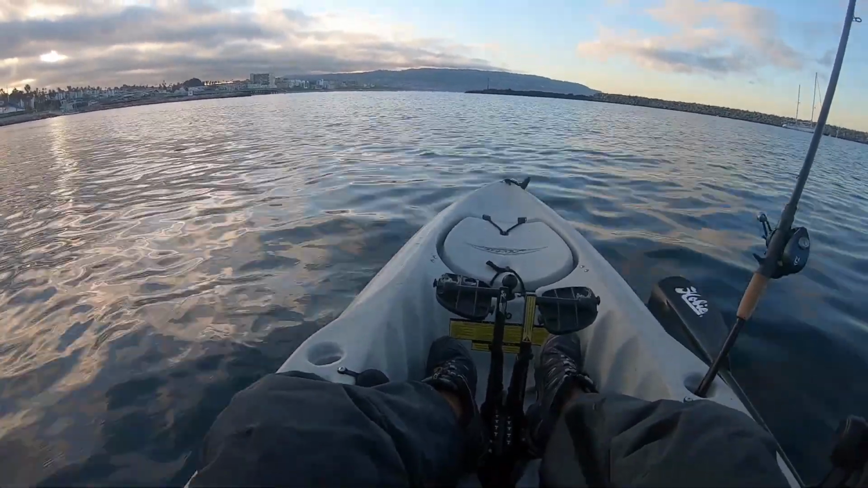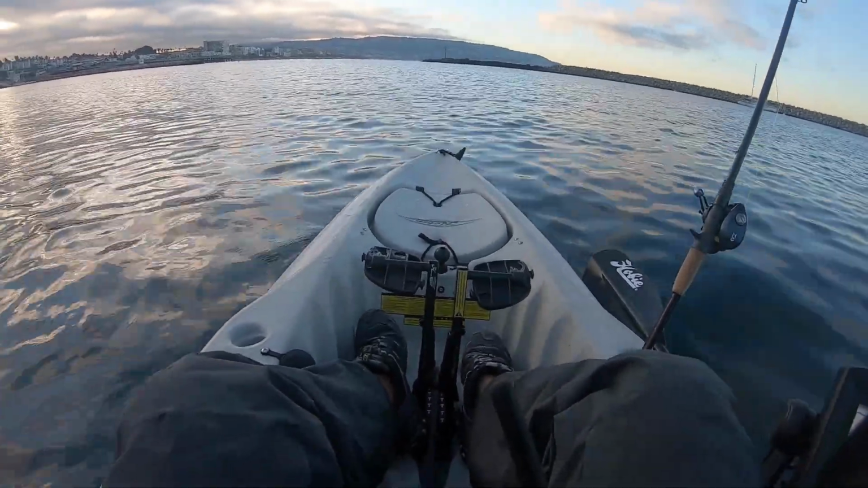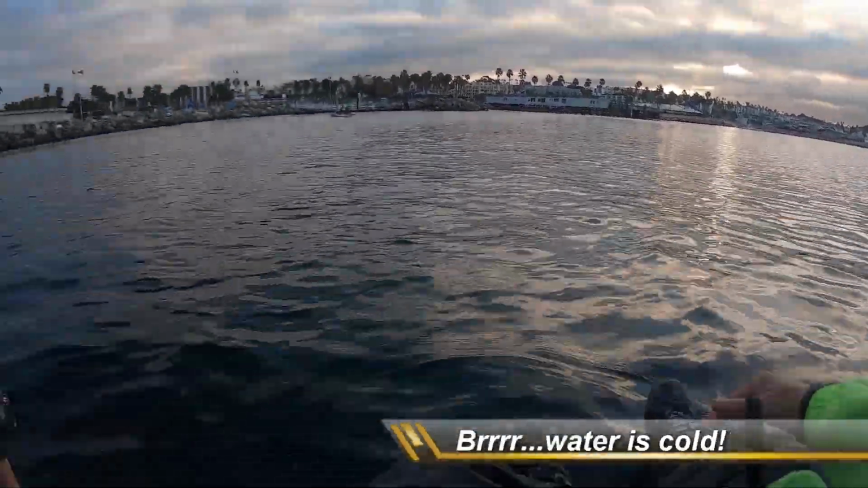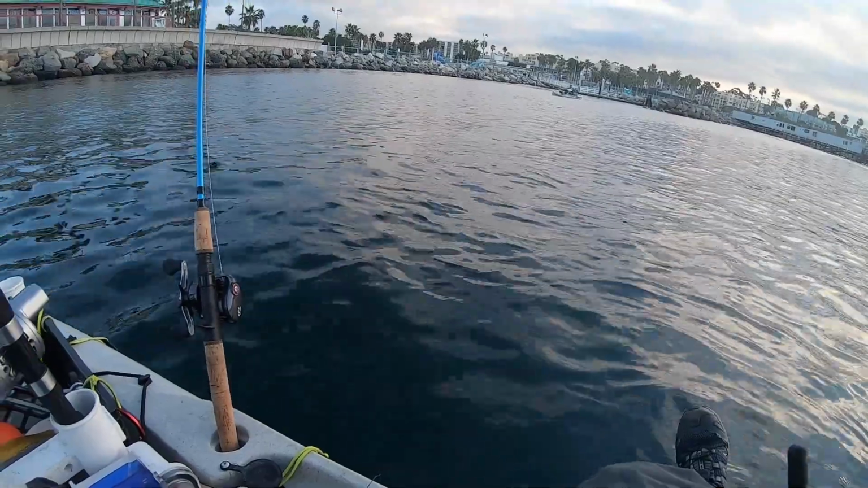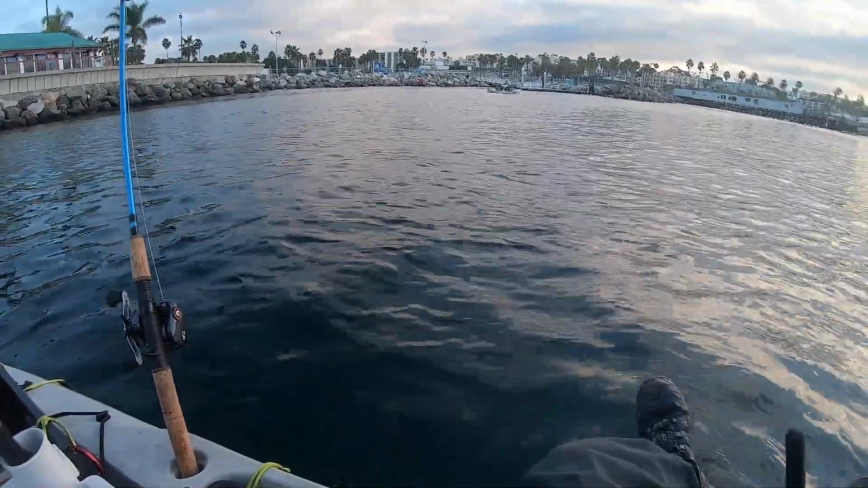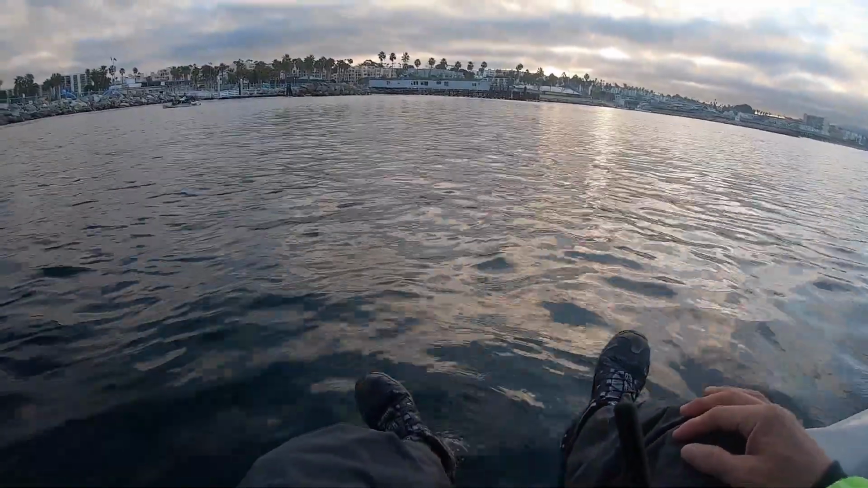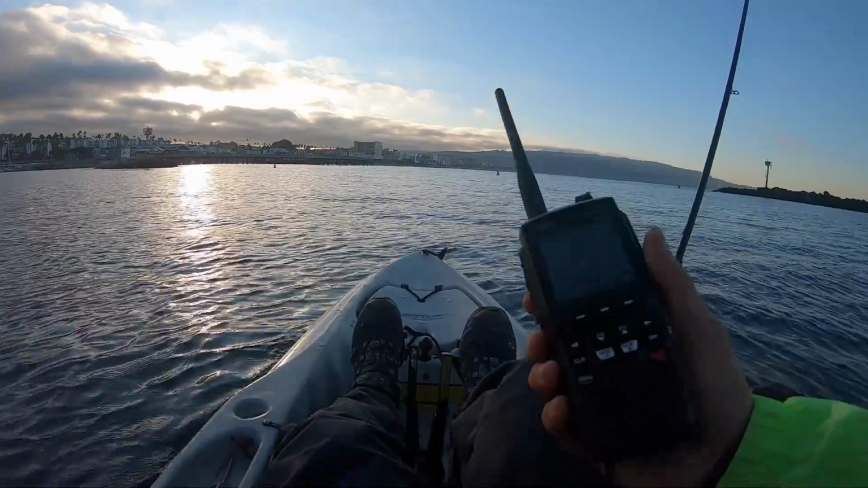To prevent that, instead of just twisting your torso, you want to throw both legs over like so. Then you maintain your center of gravity, and you can reach back and grab whatever you need from the back of the kayak. Great tip to remember.